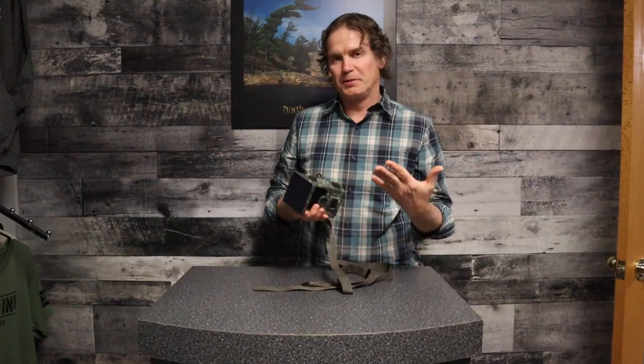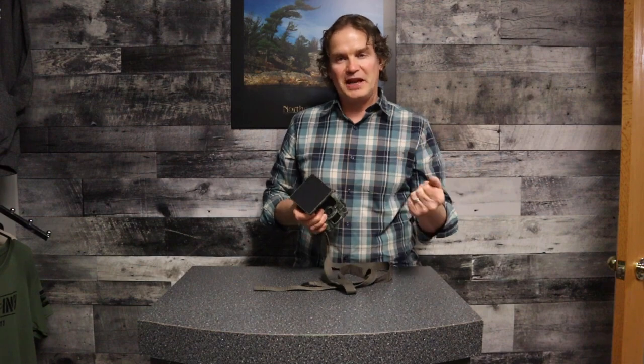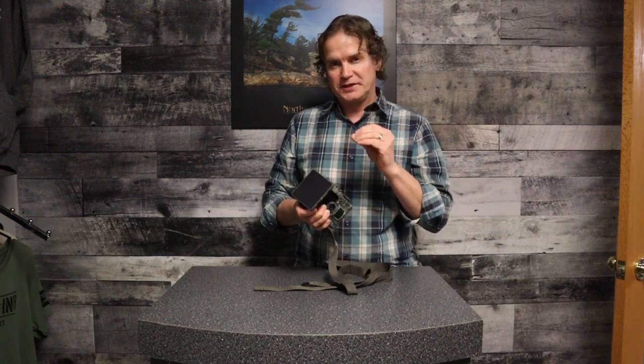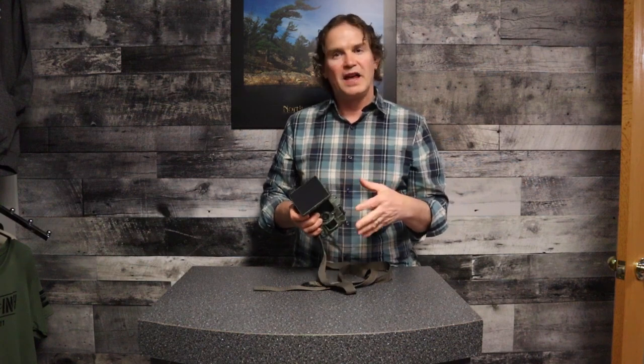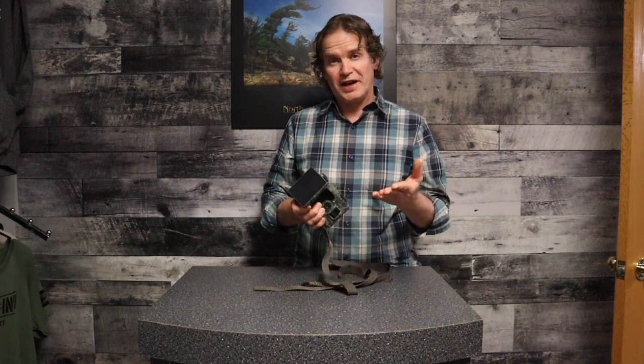So overall, super impressed with this camera. This is one of the better cameras I own nowadays. I have lots of entry-level cameras out in the woods, but this one just blows them all away. The image crispness, like the photo crispness, the detail in the videos, the definition is so good on this camera. The exposure at night is nice. It's not just a bright spot in the middle, it's a nice even exposure. I'm really impressed with the images that I'm getting from this camera.